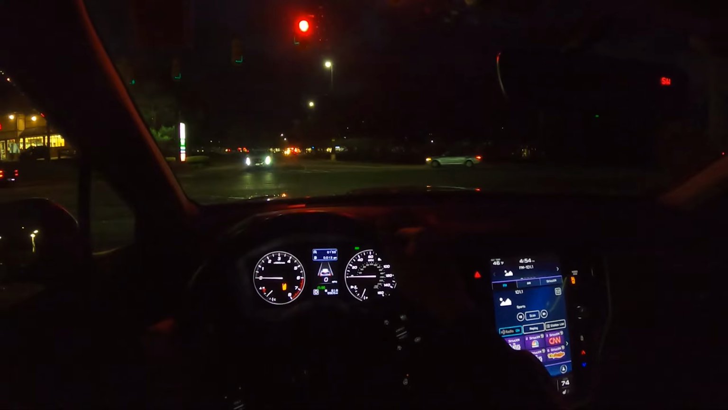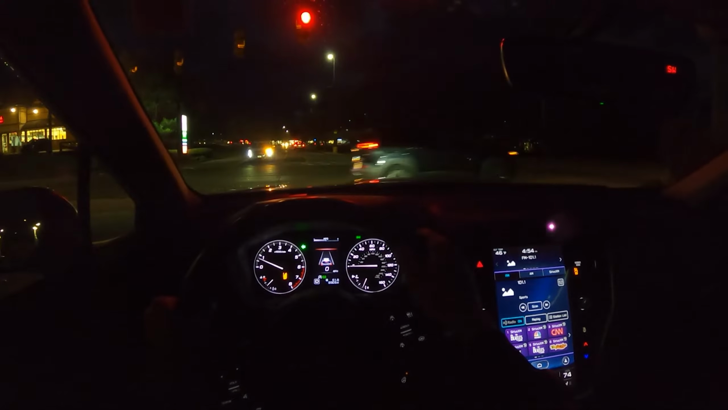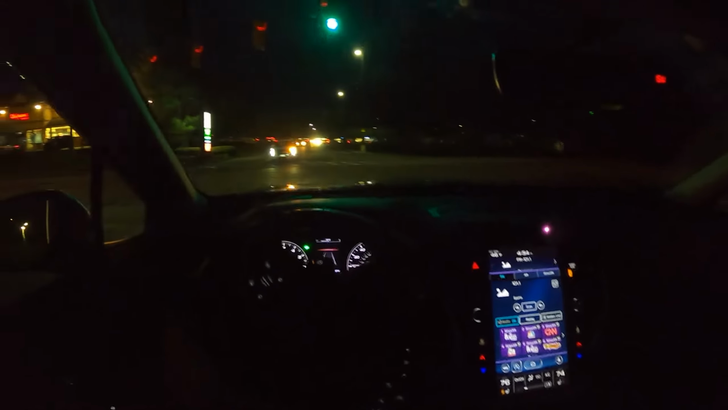For your gauge cluster, it's part digital, part analog. You get a center multimedia digital screen, and then the rest of the gauges are going to be analog in this case. This does have auto stop start on and off. I am going to turn it off because I personally dislike it in all cars, not Subaru.